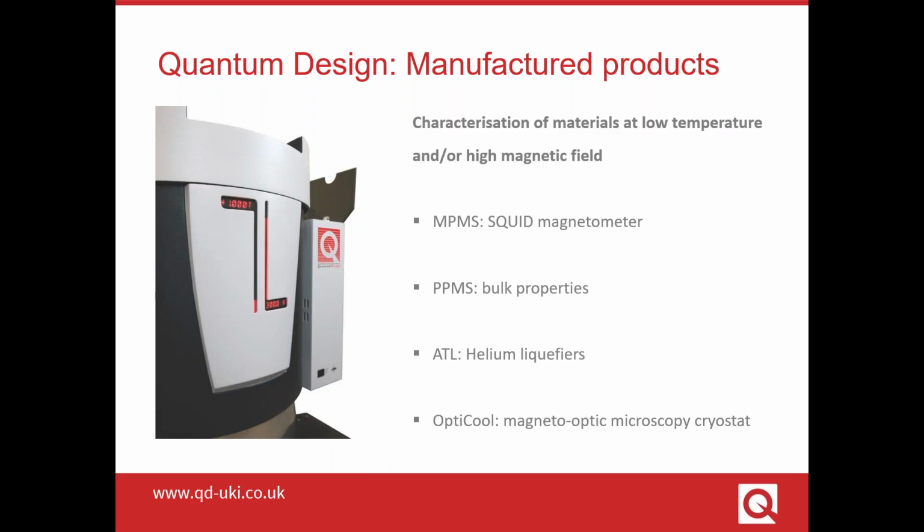Also, some more universal products that we manufacture in San Diego, and our most recent systems include a range of helium liquefiers for the recovery or recycling of helium. Our newest product is the Attocube, which is an ultra-low vibration 1.7 Kelvin 7 Tesla magneto-optic cryostat designed for microscopy experiments.